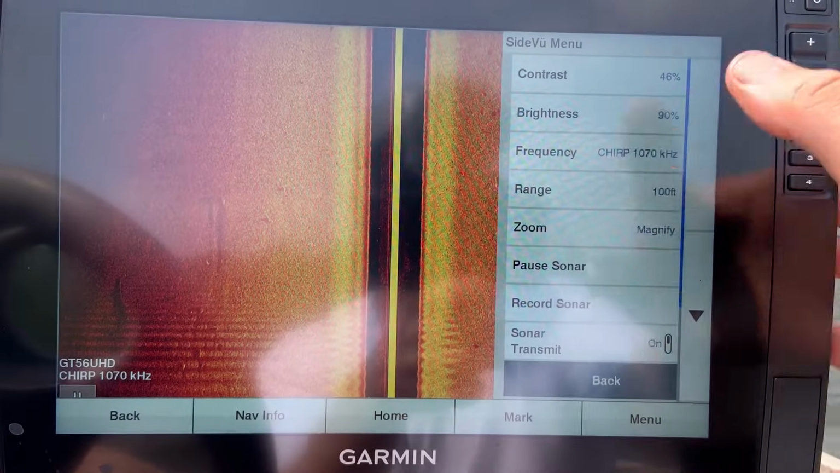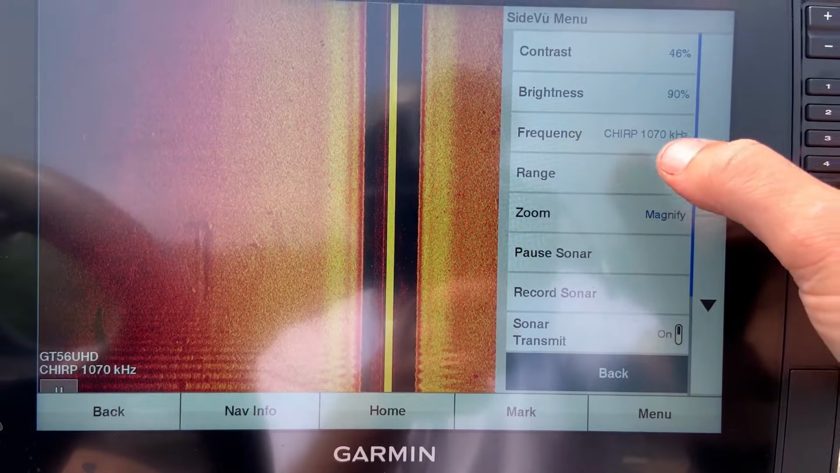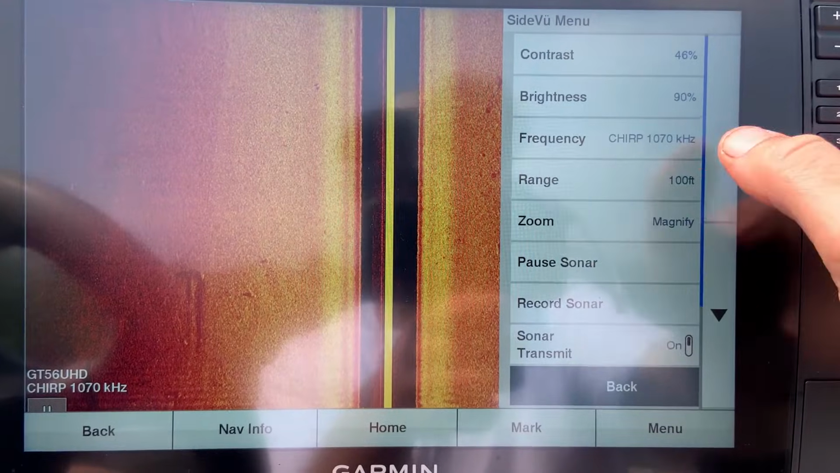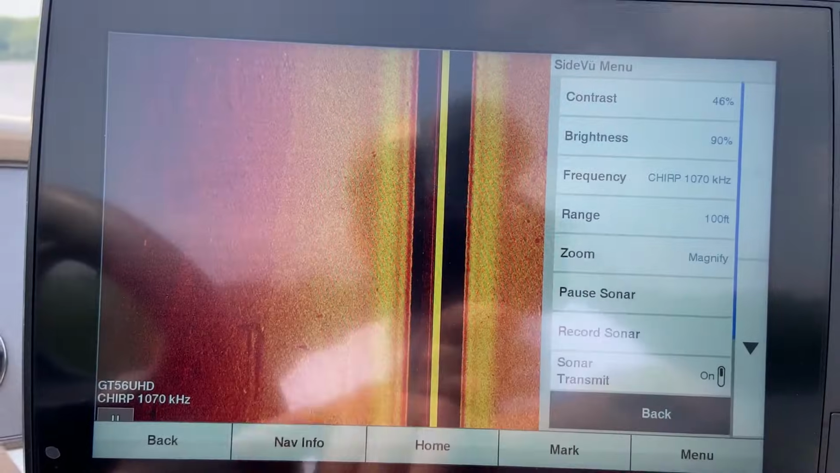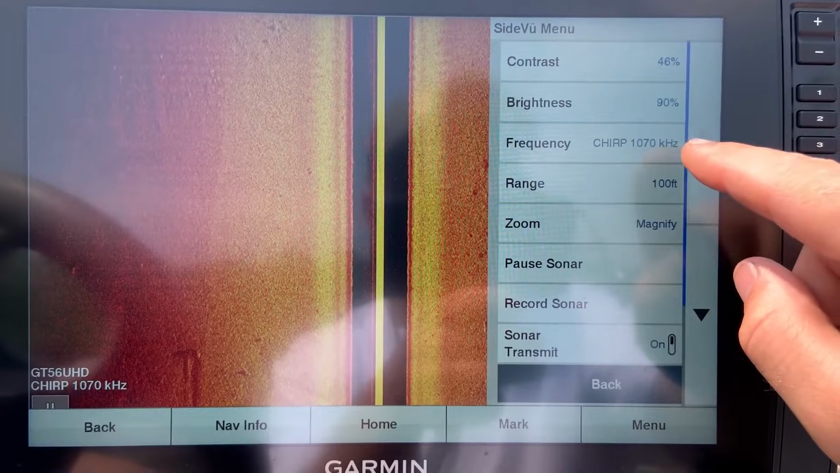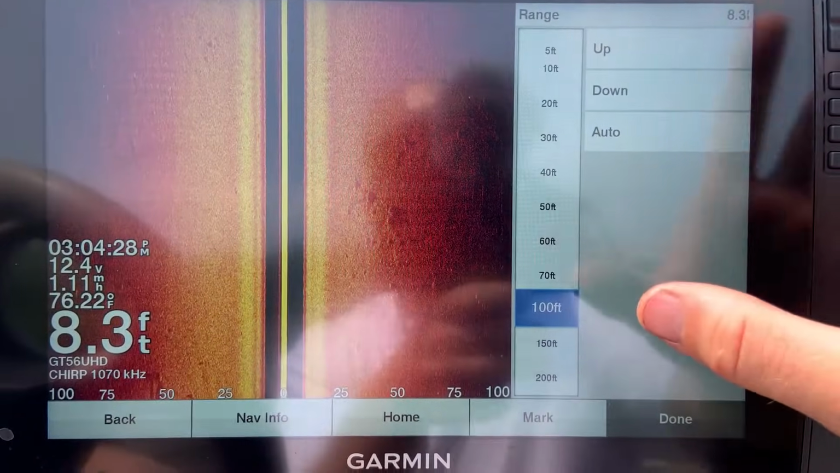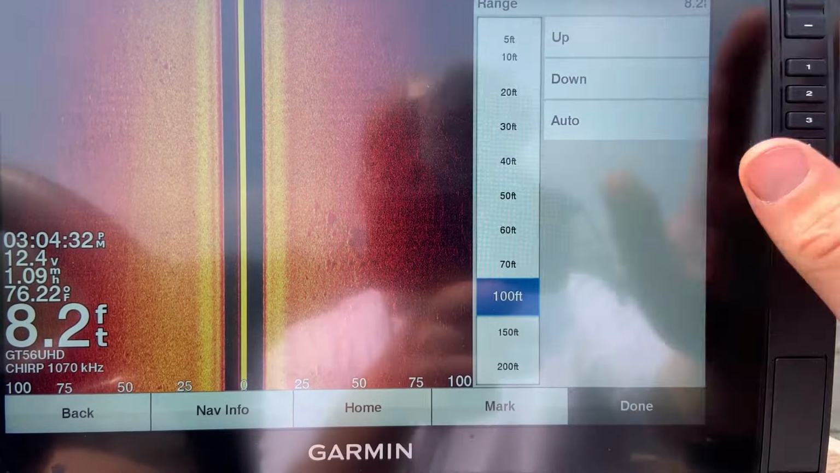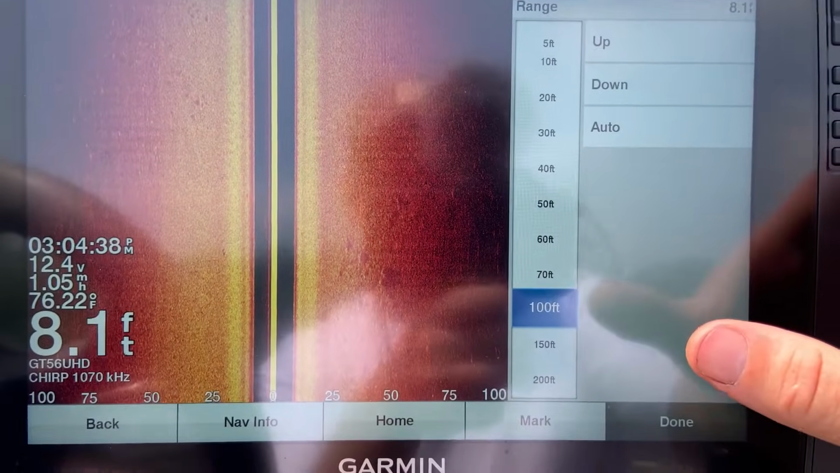Range is another important thing with the GT56. This is one of the biggest advantages over the GT54, the range that this transducer can see. In your higher kilohertz settings on the GT54, you could really only get to about 70 feet before you would start to lose screen and it would just be black off to the sides. But with the GT56 at 1070 kilohertz, I find that you can easily get to 100 and in some cases 125, 150 feet off to the side, which is an enormous difference from the GT54 to the GT56.